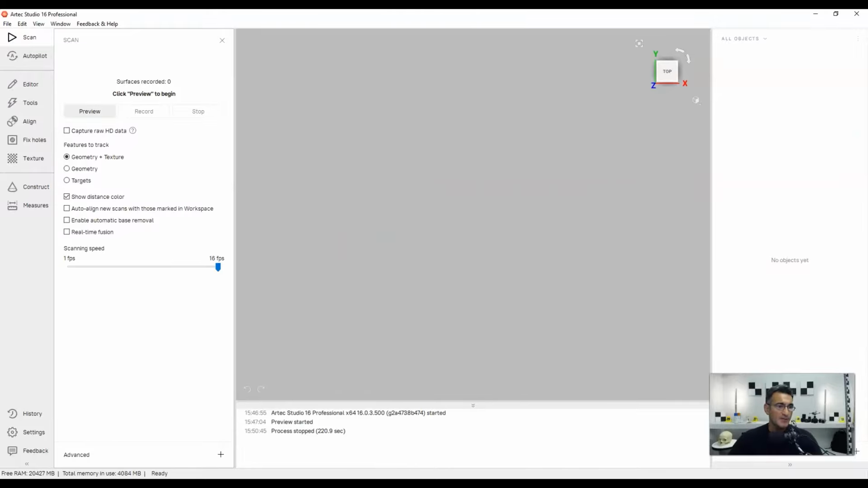Okay, so as we go through here, it says capture raw HD data. Now this is something that we're going to do in a future video. This is just a basic workflow today, so I don't want to talk about this right now. Then it says features to track. So you can track just geometry, and there is a mechanism so that you can place targets on an object and then use photogrammetry, and it's a little bit more of a complicated process. We're not going to cover it, but geometry plus texture is typically what you're going to use.